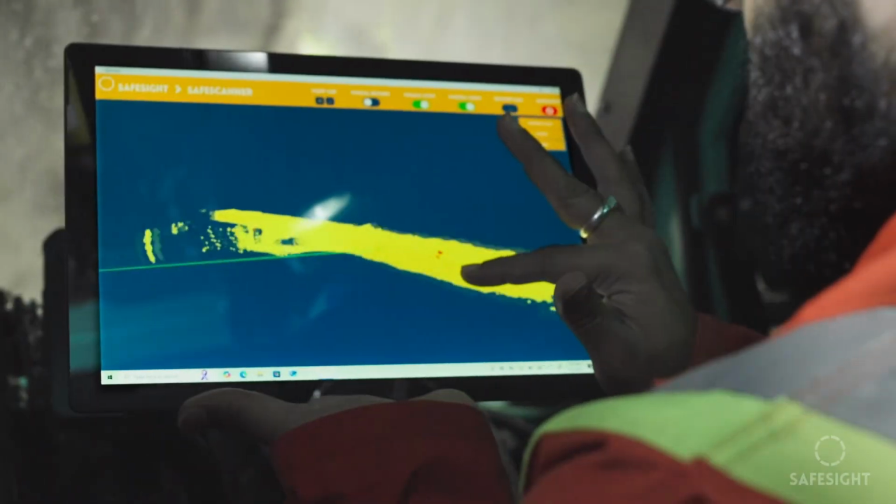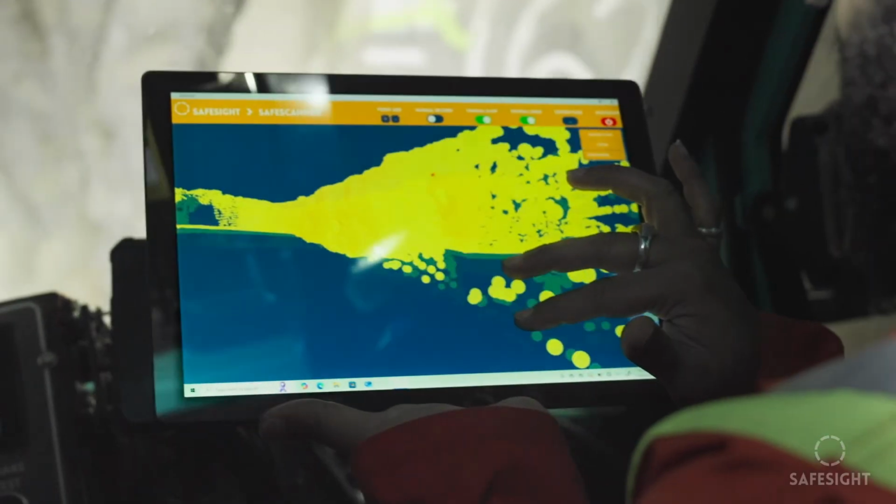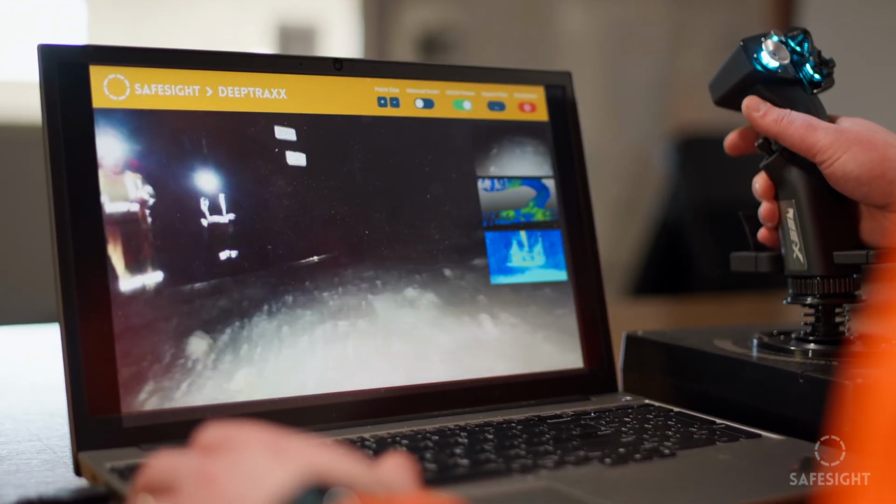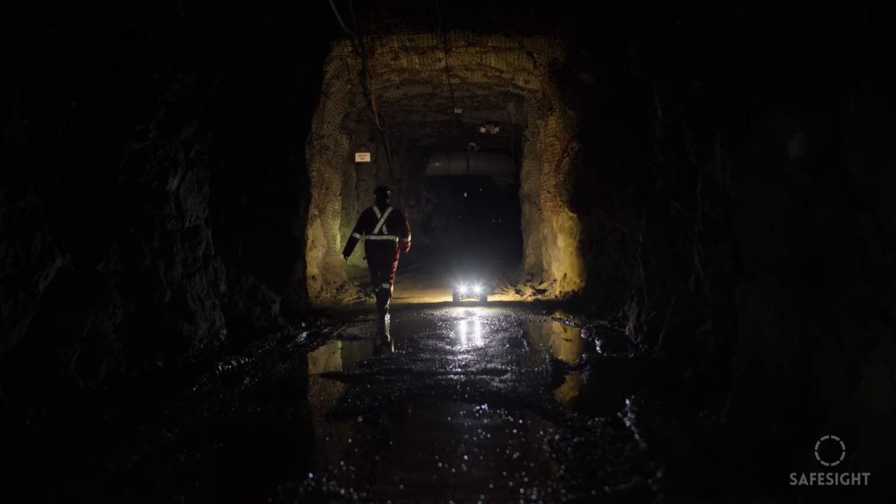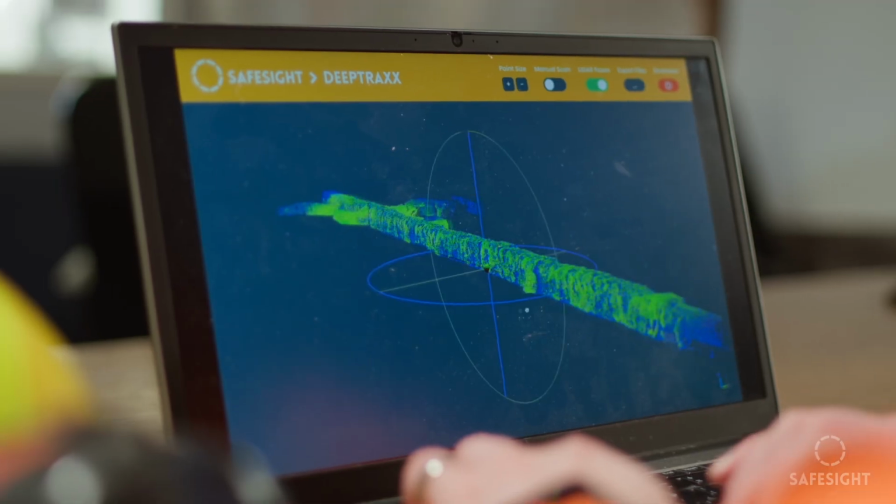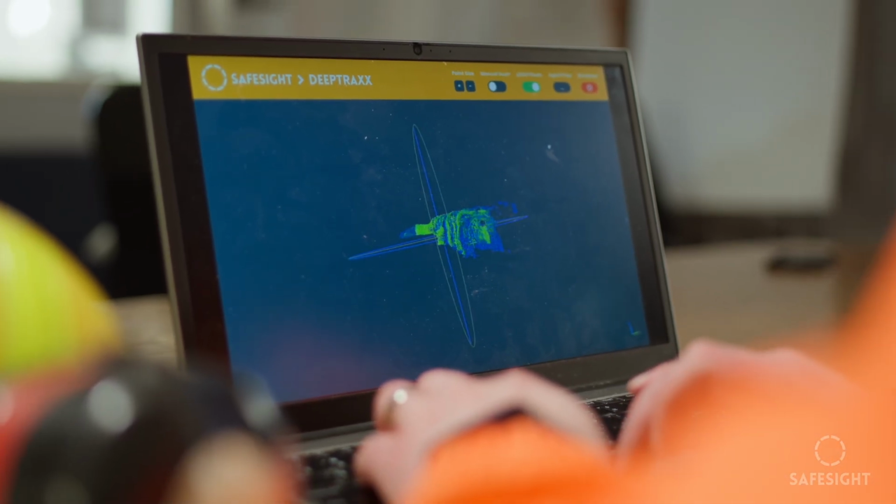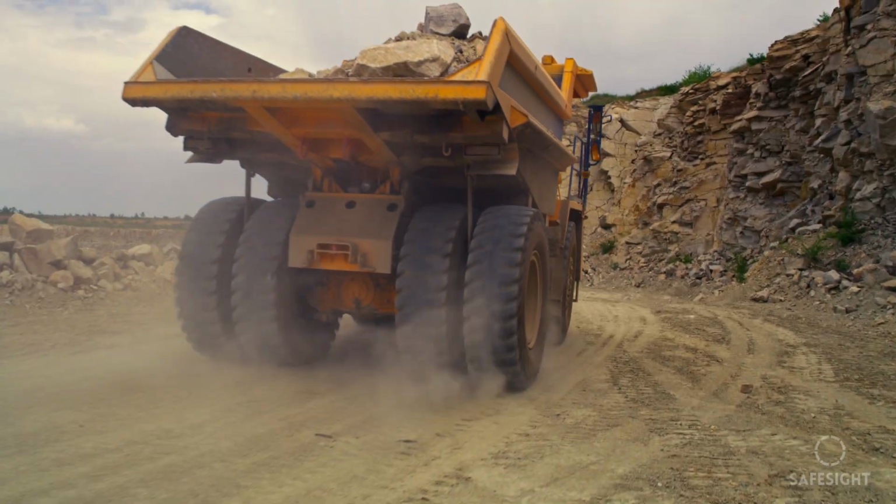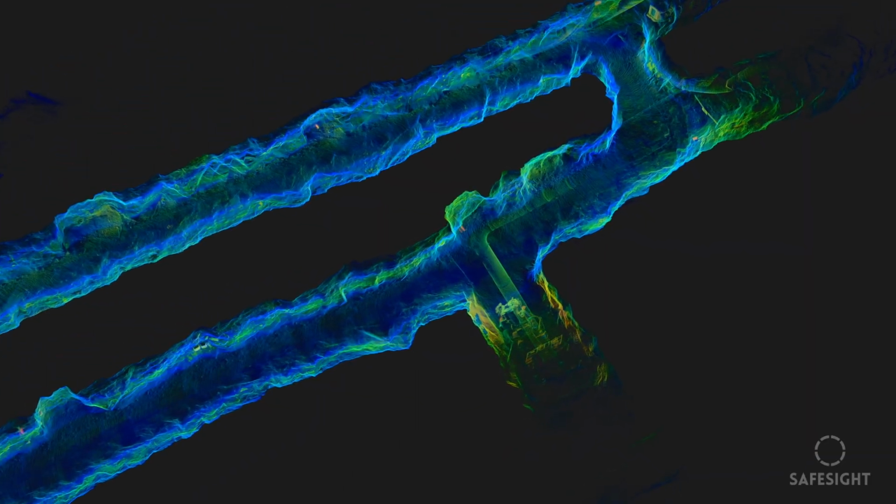Each scan is visualized in real time, allowing teams to confirm full coverage underground. And with our 5G connectivity units, point clouds stream instantly to surface servers, giving engineers access to live georeferenced data within minutes. No delays, no remobilization, just actionable insight as it happens.